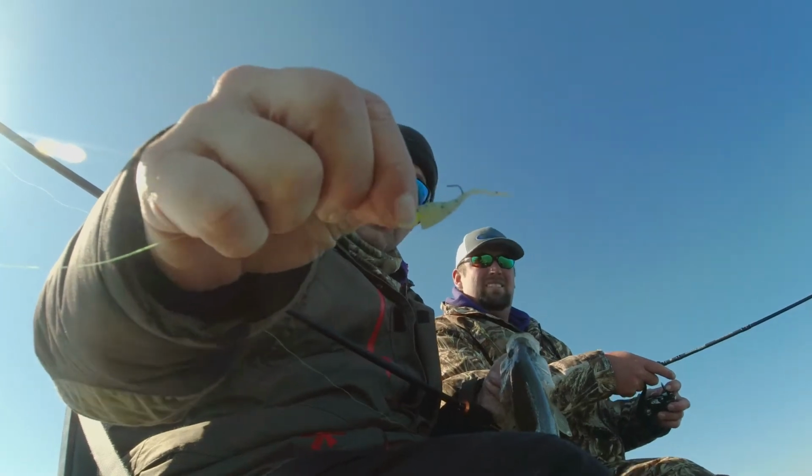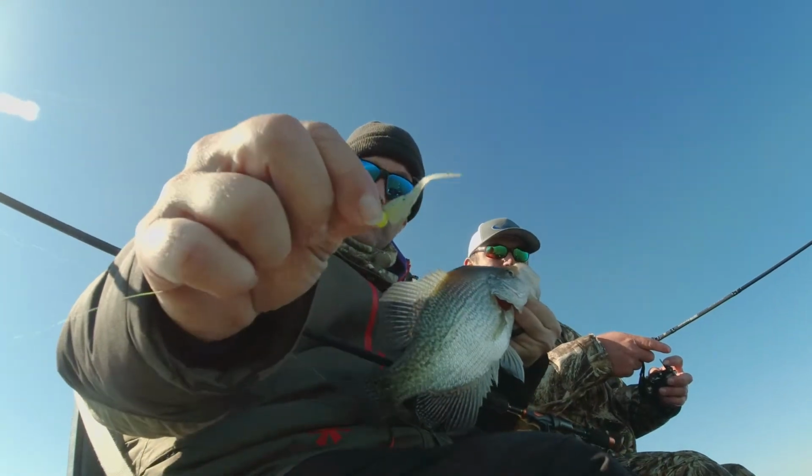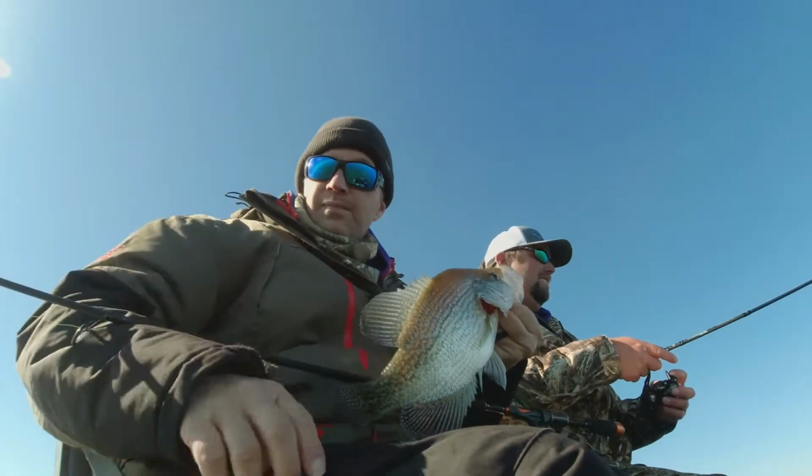That's a Crappie Monster Margarita. And to get it small enough that these big fish wanted to eat it, I had to take about 3/8 of an inch off of the body.